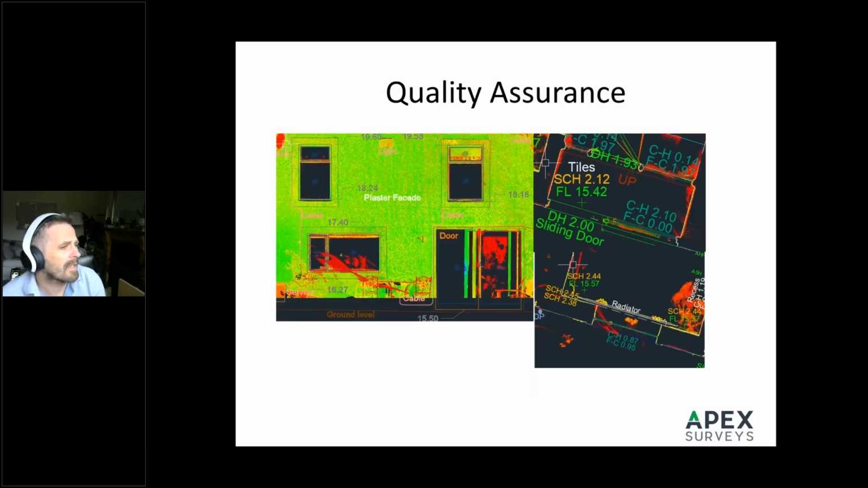Also, in terms of quality assurance, you can bring the cloud into CAD, check against your line work, and make sure that everything has been drawn accurately.